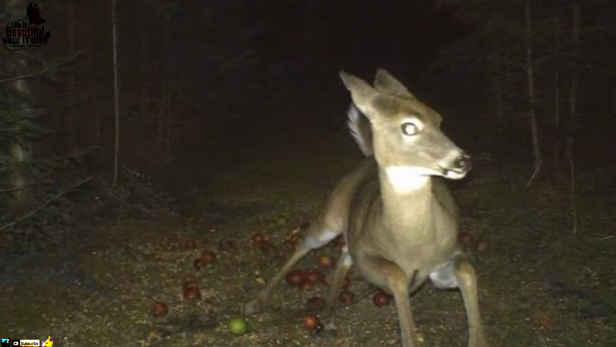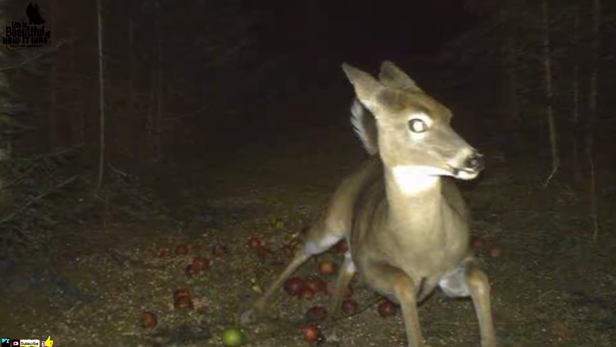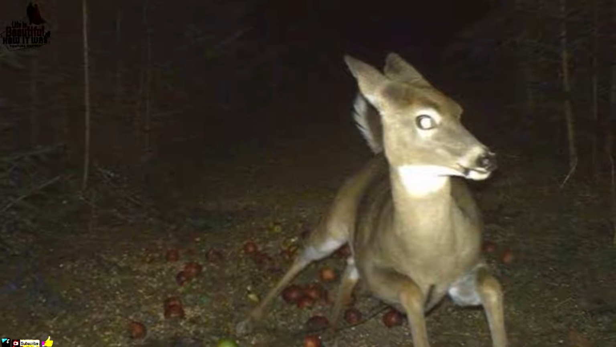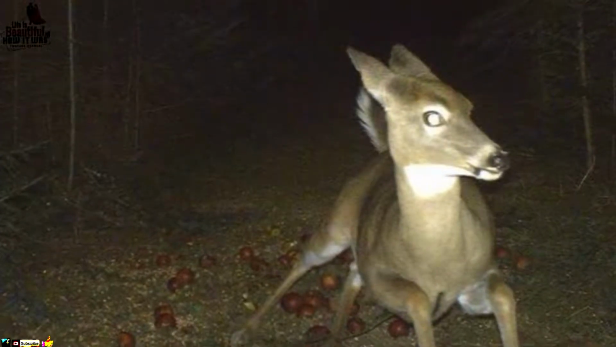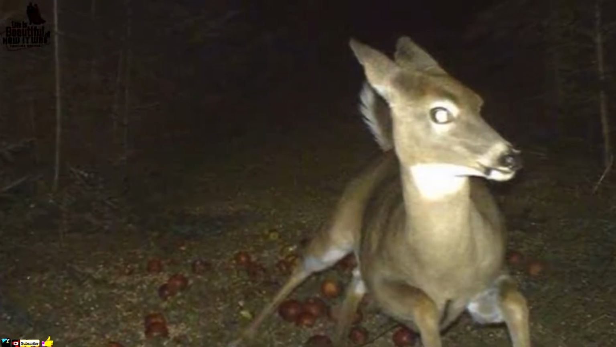Flying squirrels usually feast on things like fruit, insects and birds' eggs. But even if you're not on the menu, you're probably going to run out of the way when one comes zooming towards you, just like this clearly terrified deer did. Hopefully, though, the winged demon is just after those apples on the ground.